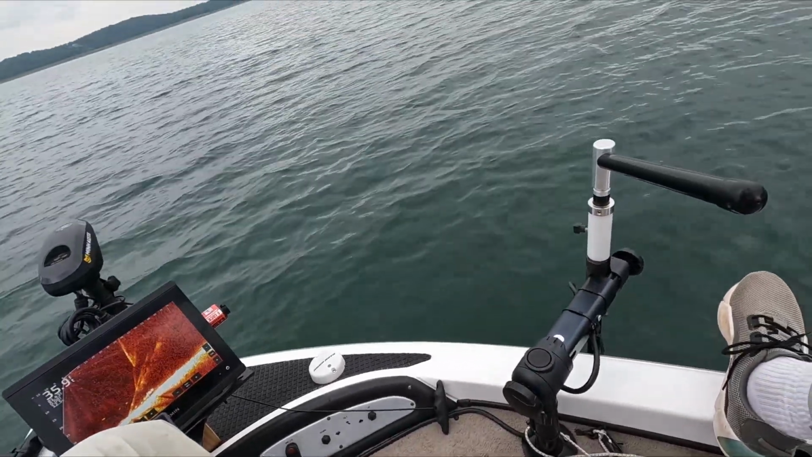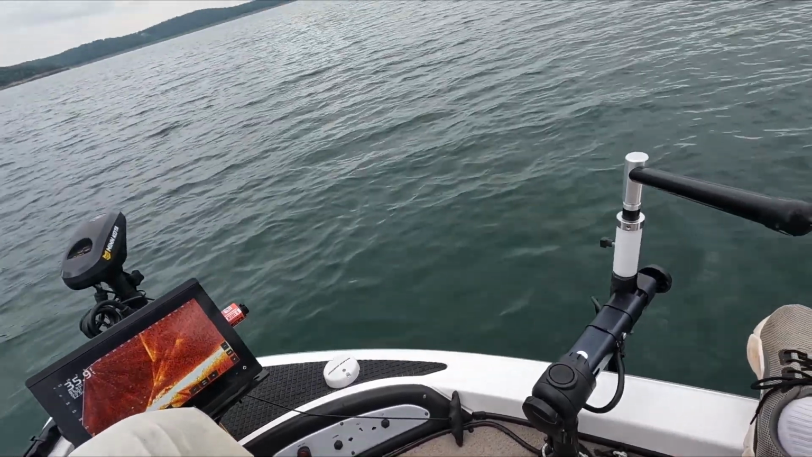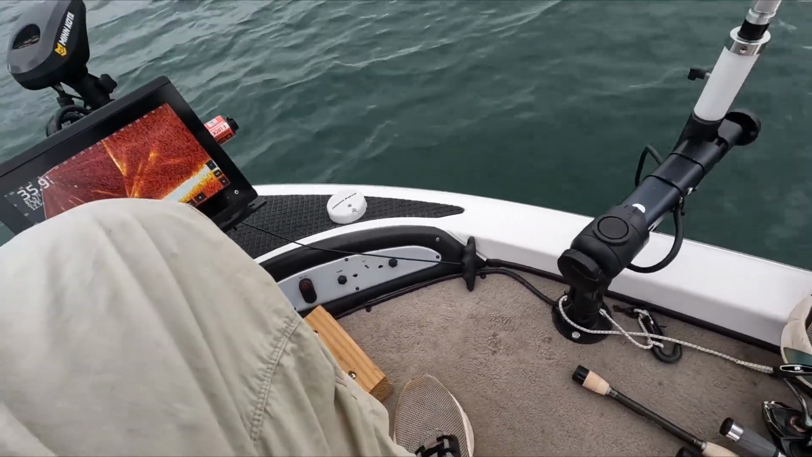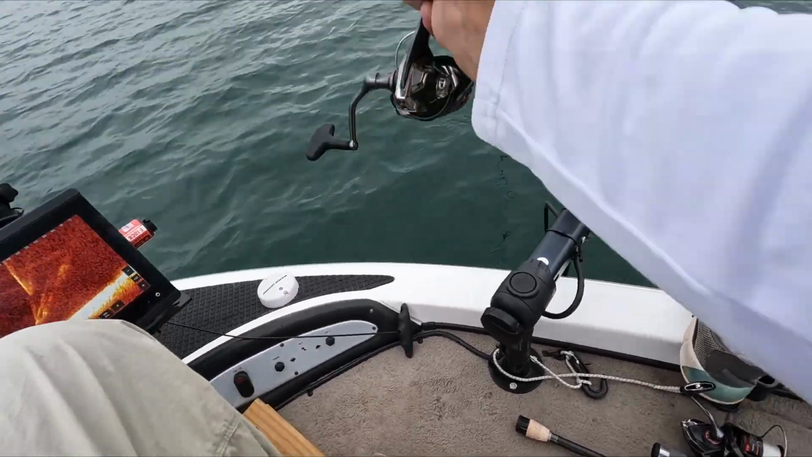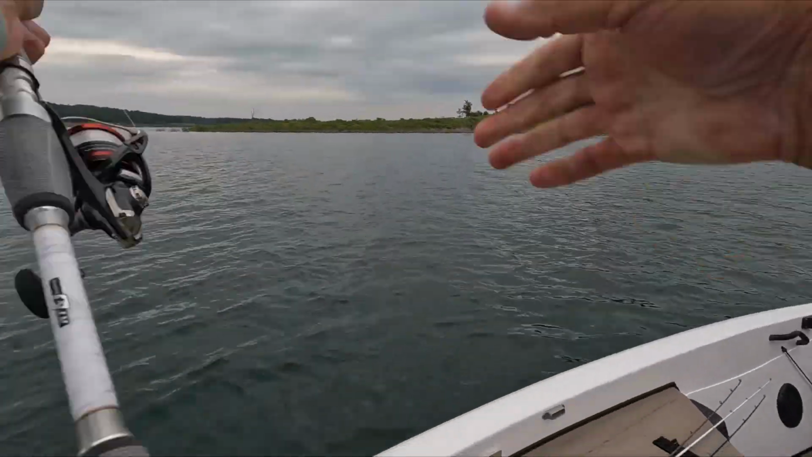It's coming. Oh, yeah. Oh, it's a walleye. Not ready to come in yet.